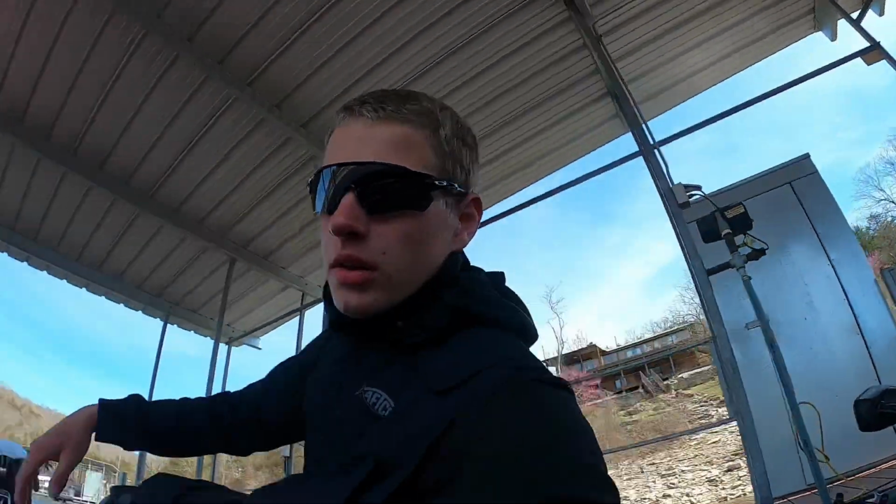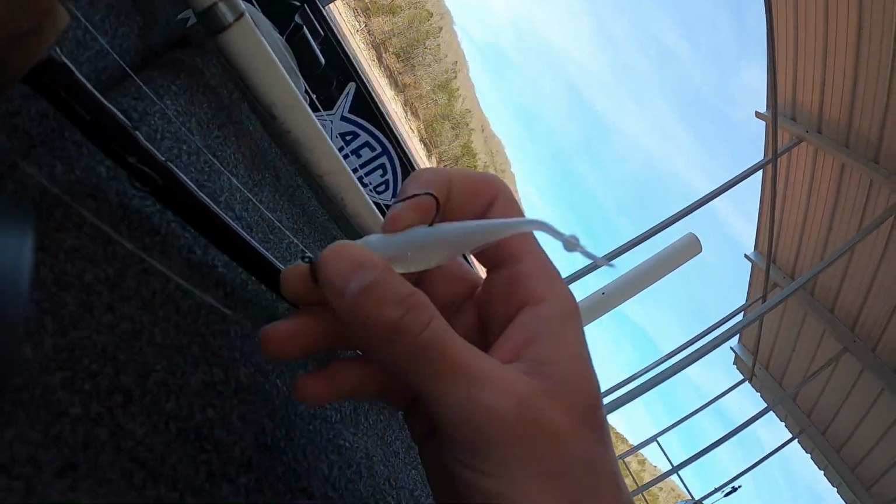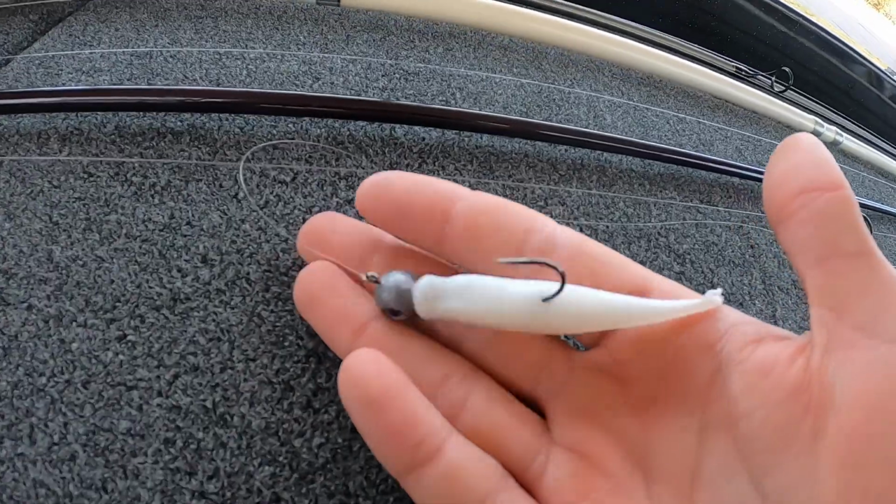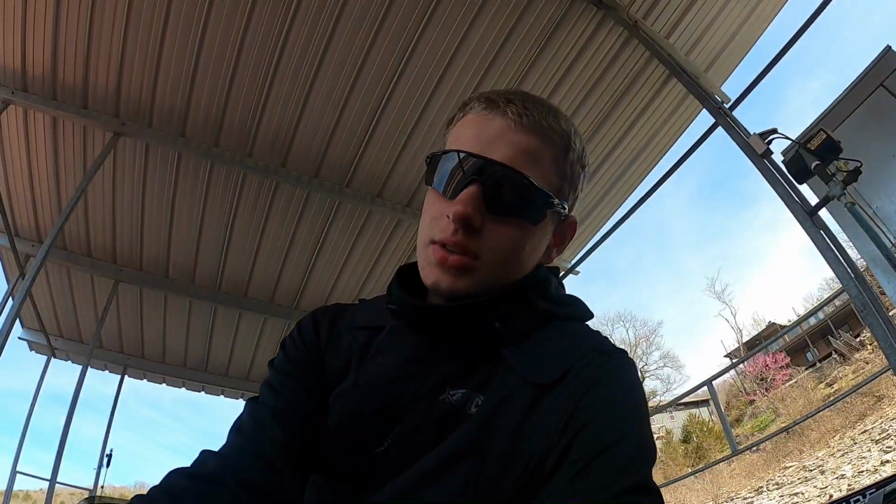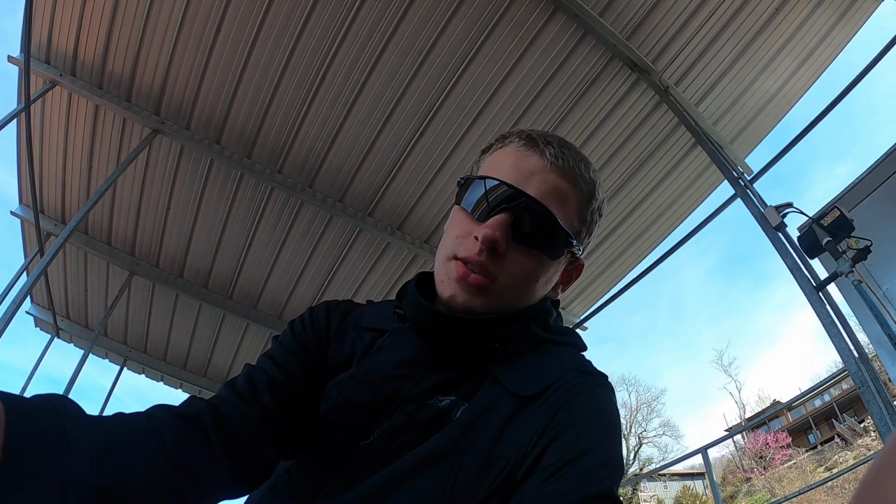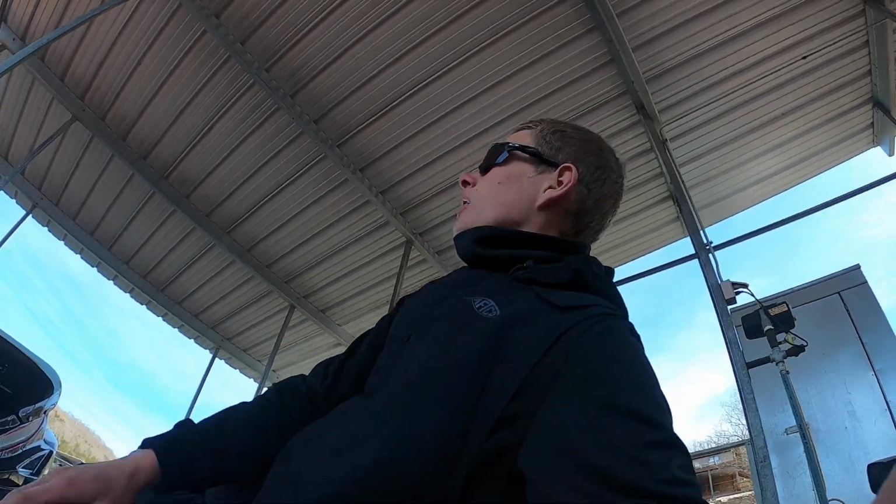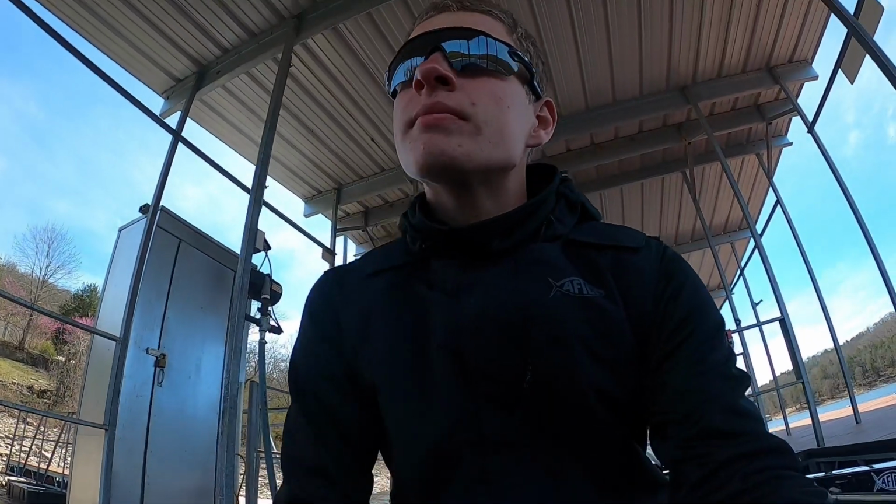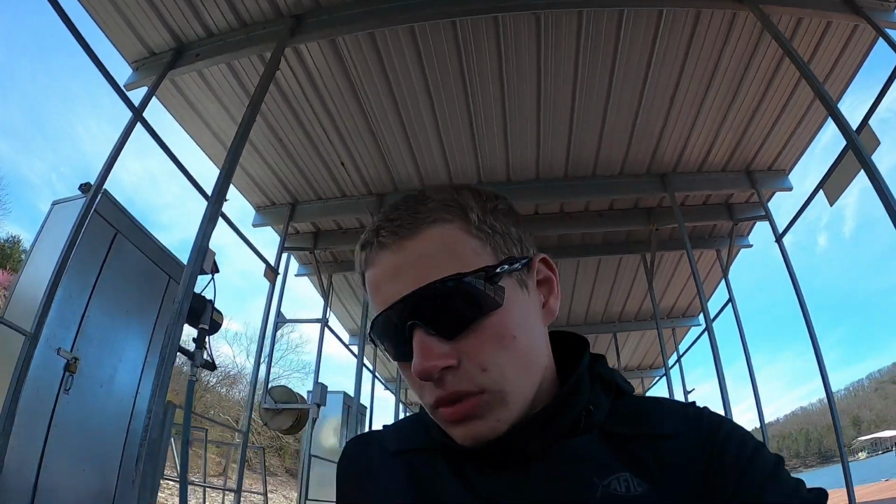So yeah, all on shad, catching them all on balls of shad. This right here is the Minky rig on that heavier head. Normally I throw a 3/16 or a 1/4 ounce. That's a 3/8 ounce. That's what I had to throw with all this wind, and it's not that bad right now, but it was pretty bad at one point. So that's what I was throwing on a 6-inch Jewel Minnow. Let me just pull it out real quick.